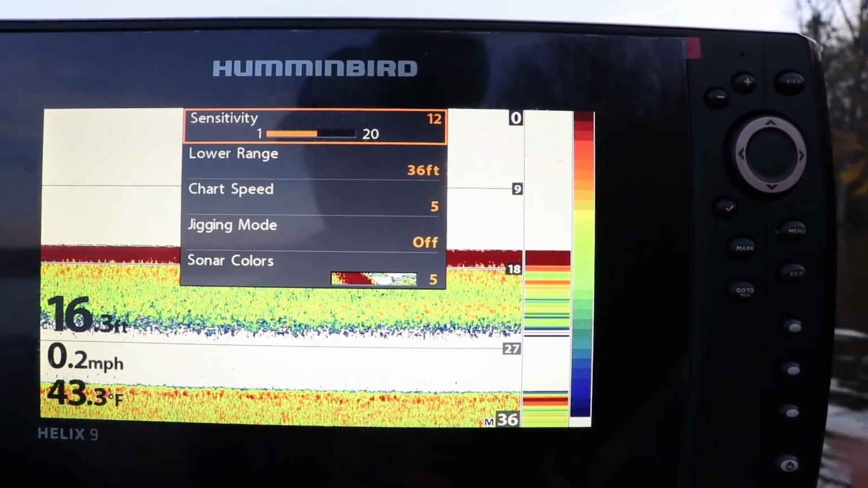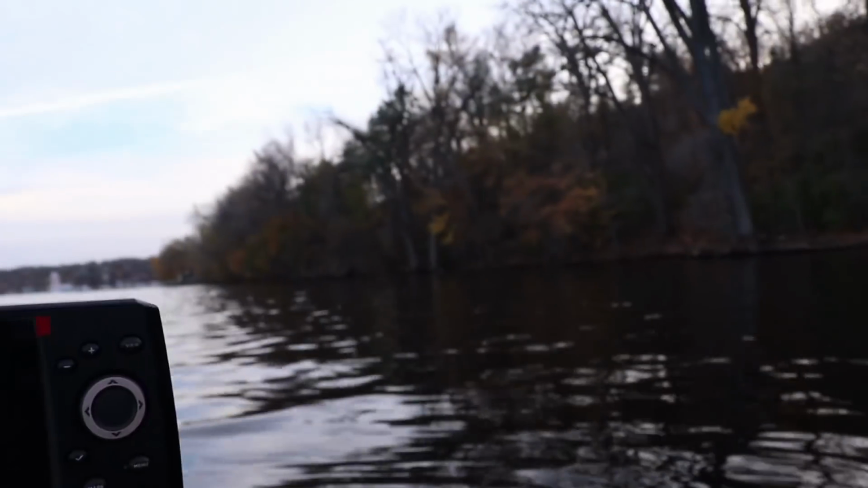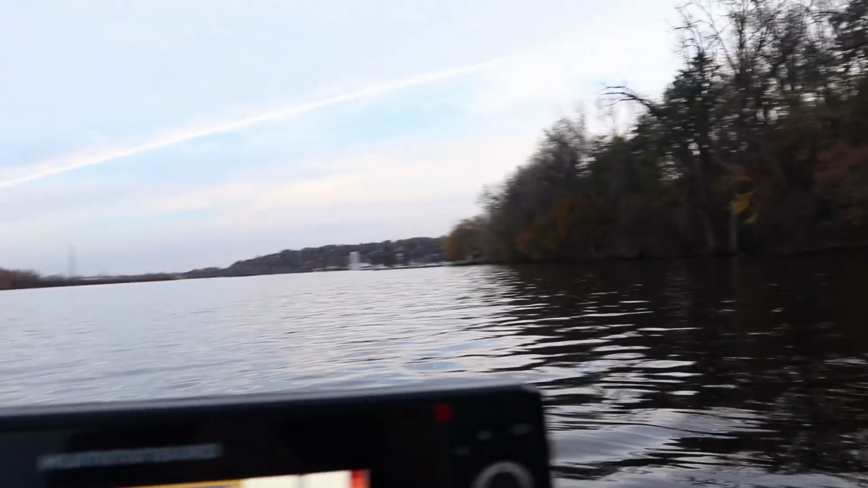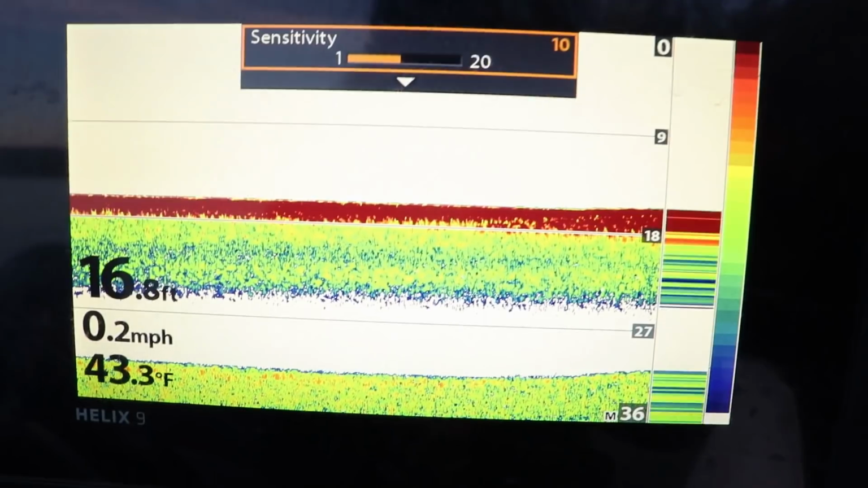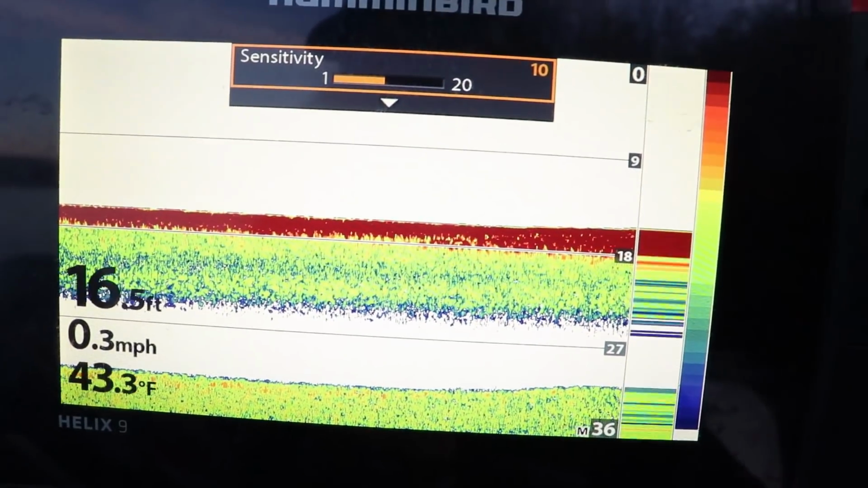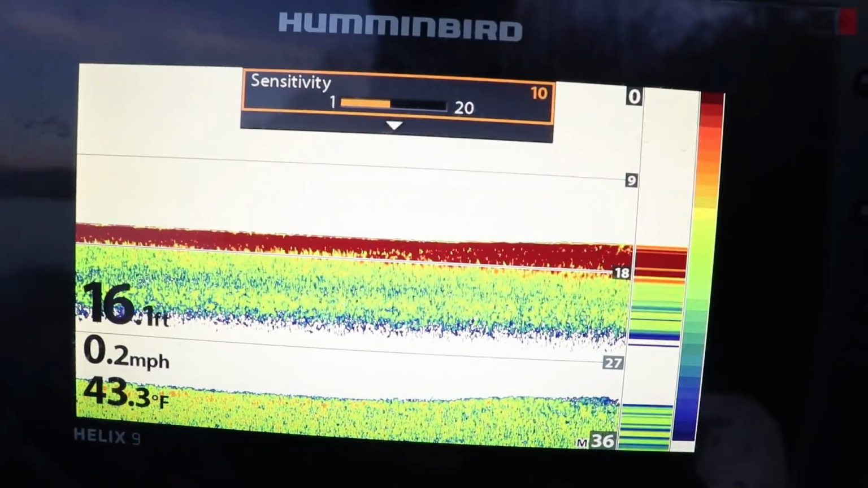Second thing I suggest doing is adjusting your sensitivity. Now, in the fall, which is where I am right now, you can see pretty much all the leaves are gone off the trees. And what happens is a lot of times they'll drop in the water, and you'll pick them up on the sonar. When that happens, I usually turn my sensitivity down.